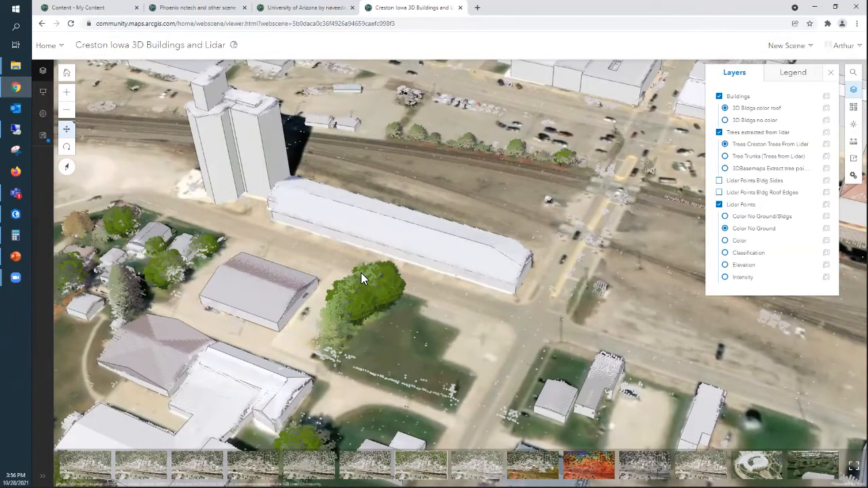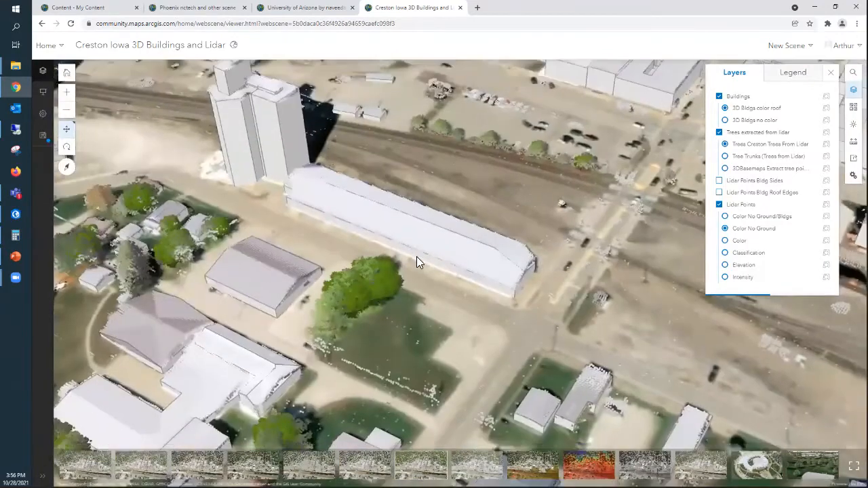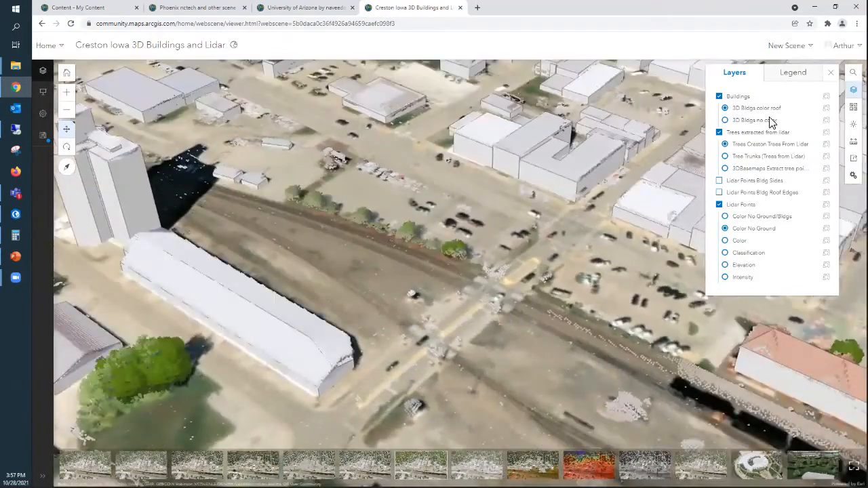This is using the trees from LiDAR Solution, and then there's also a very similar one in the 3D Basemaps called from surface elevation, from surface. And then